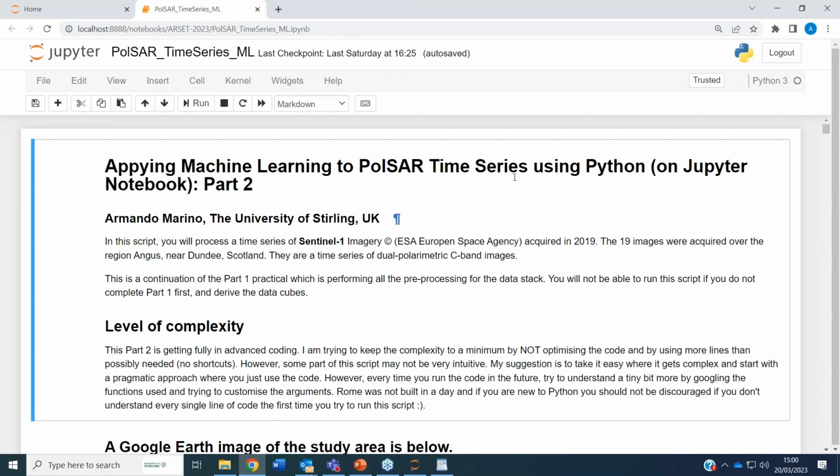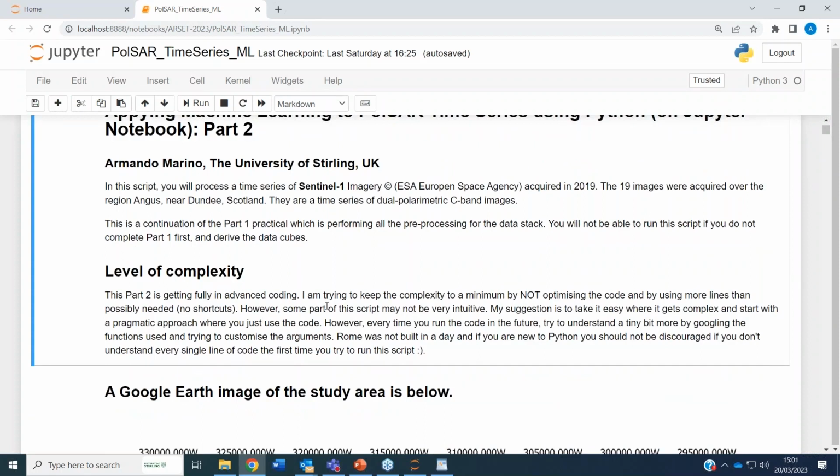So let's go now to the second part of the training, where we use the actual machine learning methodology. Again, we will be using the same data that I was introducing before, the Sentinel-1, which we pre-processed with the first part of the script, which is also the training that I described in my last tutorial. The level of complexity of the script is a bit higher and more complex than the first script. So you start doing things that are a little bit more complicated.